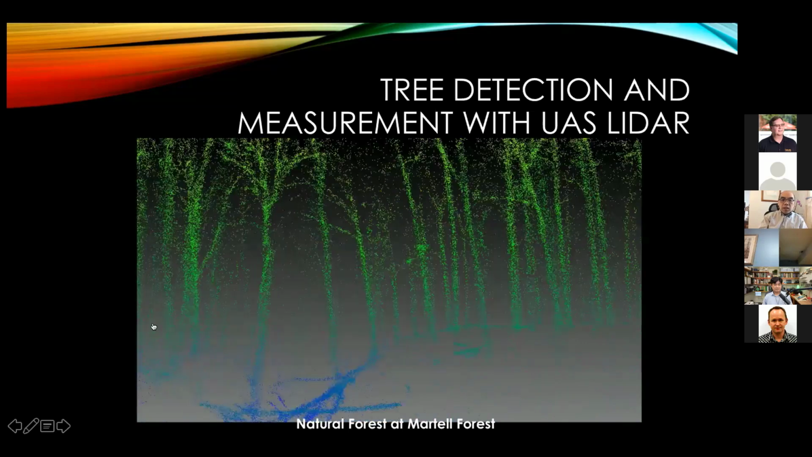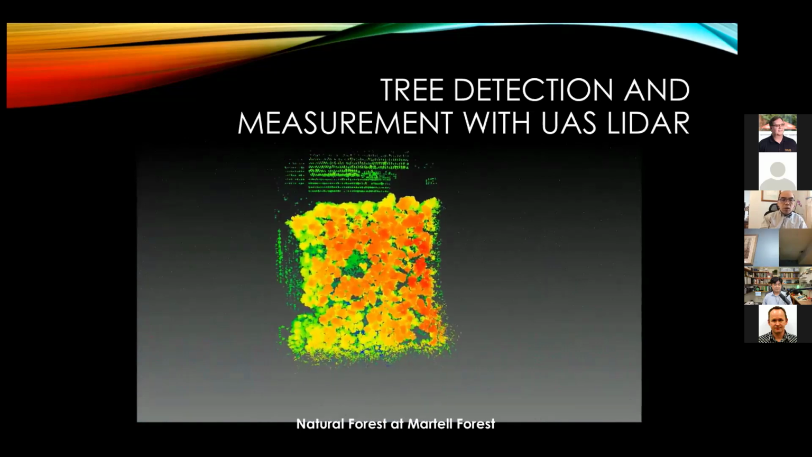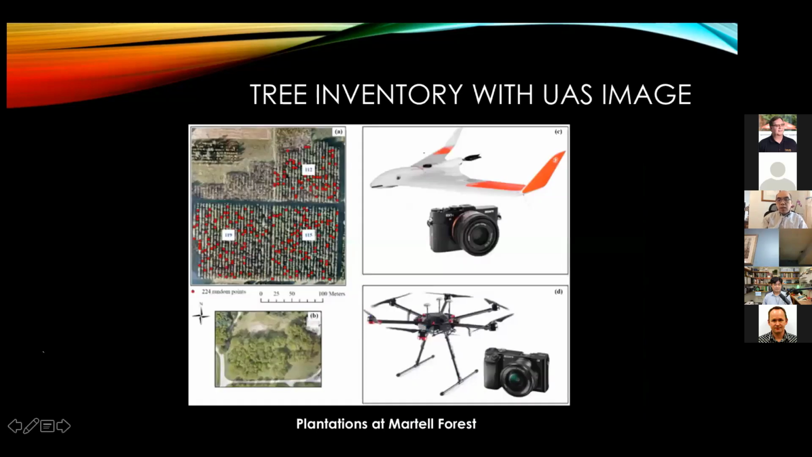And again, this is some ongoing work with the aerial system, and more work needs to be done in terms of more specific feature extraction. I'm going to quickly also mention some opportunities available now.